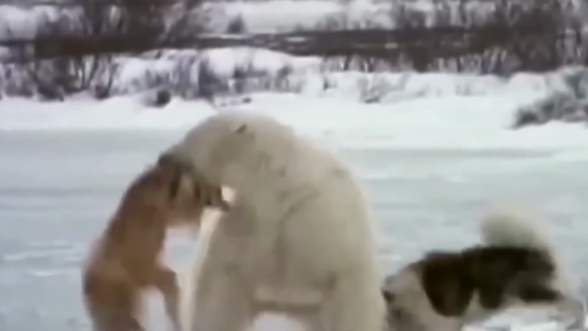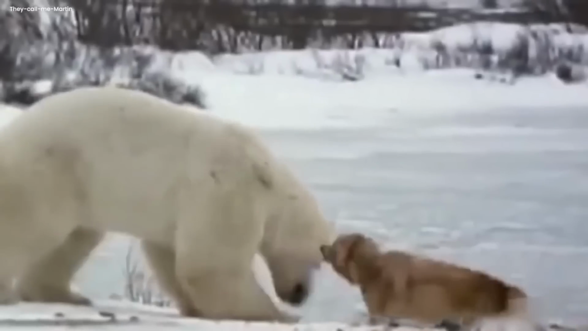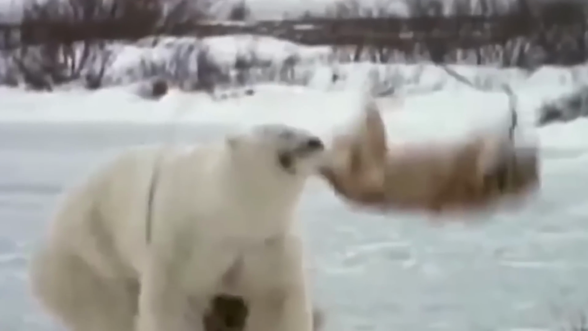The bear pounces on a brown husky, clamping its jaws around the dog's body. Despite the dog's attempts to resist, it is overpowered by the bear's strength and weight. The bear repeatedly strikes the dog on the ice, causing severe injury and distress.